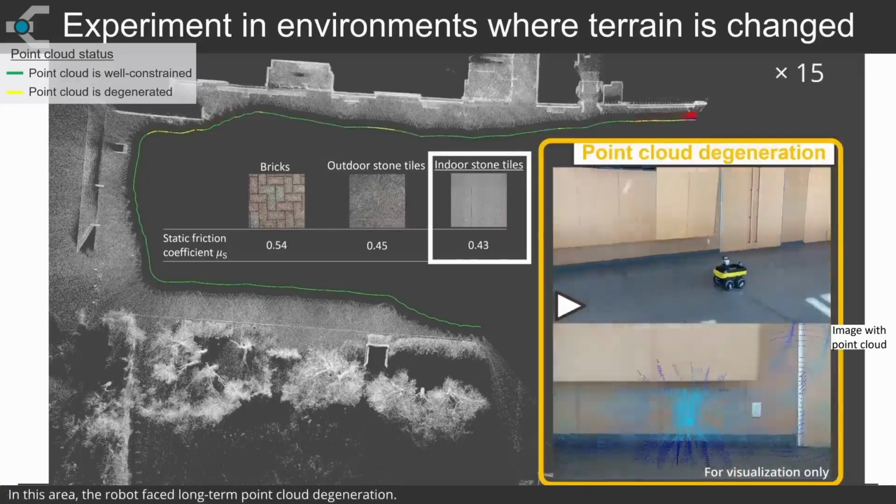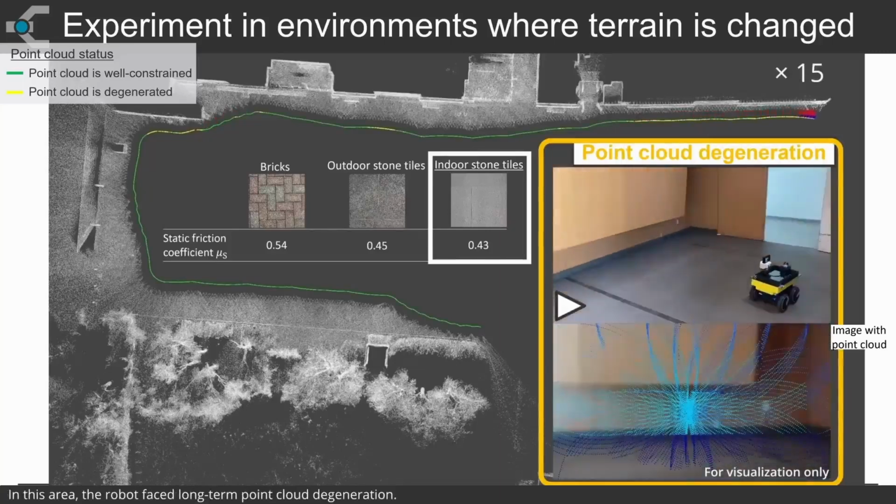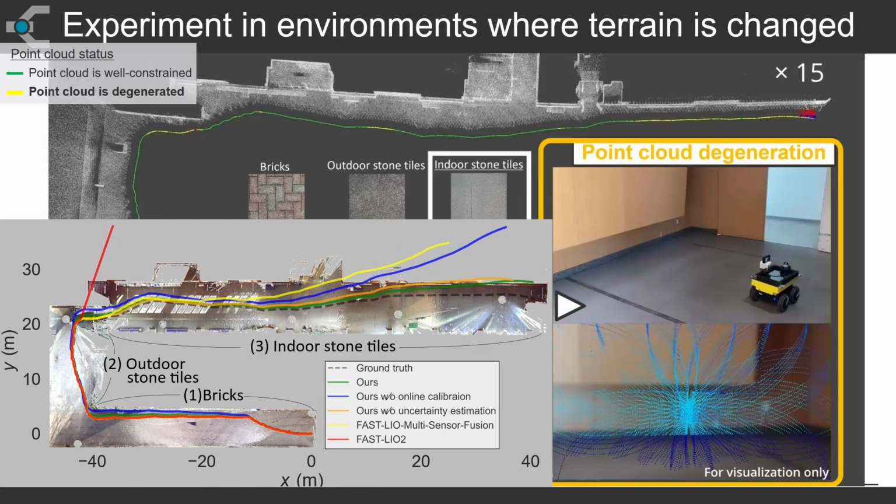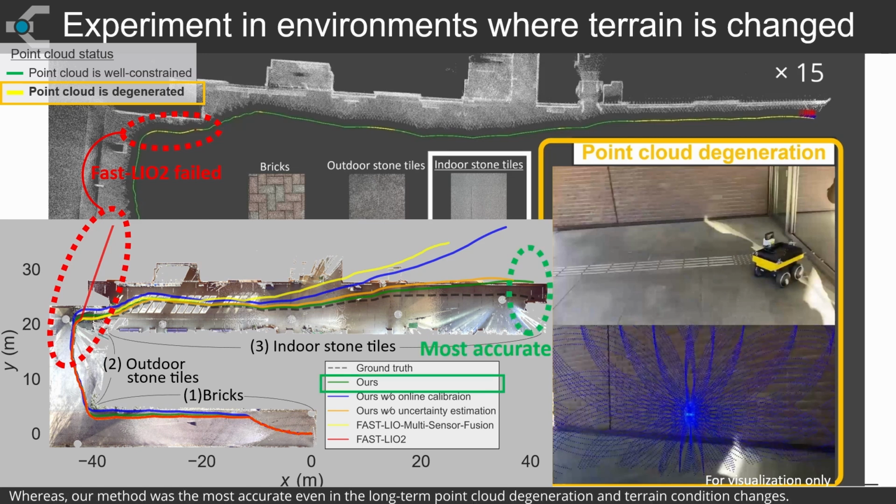In this area, the robot faced long-term point cloud degeneration. FAST-LIO 2 failed due to short-term point cloud degeneration. Whereas, our method was the most accurate even in the long-term point cloud degeneration and terrain condition changes.